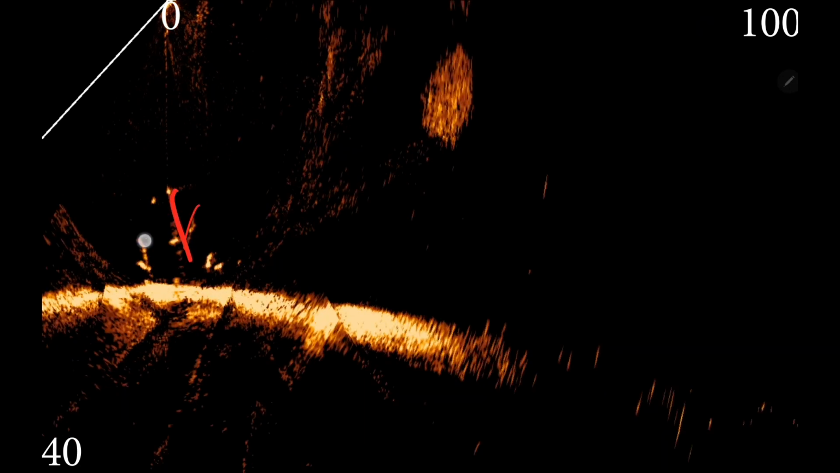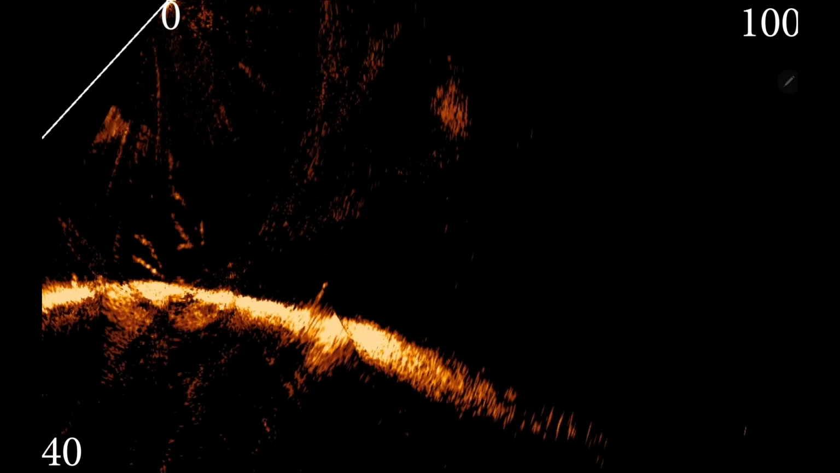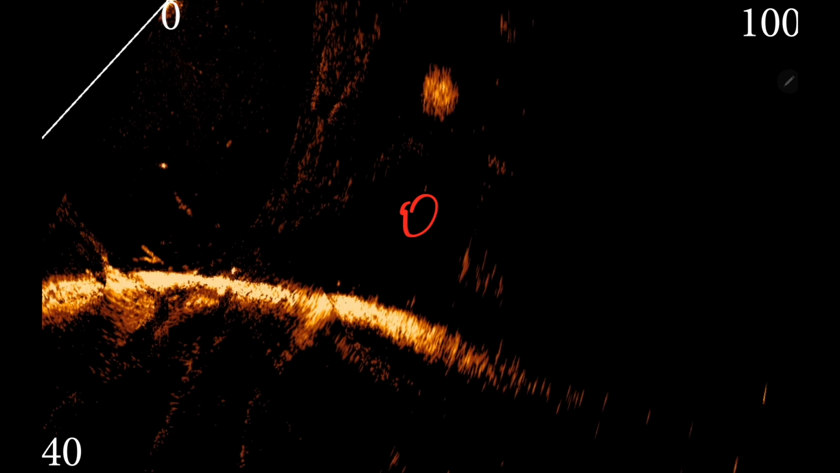All right, guys. So here we go. We got a brush pile down here. Y'all can kind of see it. We got some fish in it, fish around it. Got a bait ball. To me, that's prime. You can kind of see my line. I'm trying to drop a drop shot down in it to get a bite, just not doing it. You can see right here, that right there is key.